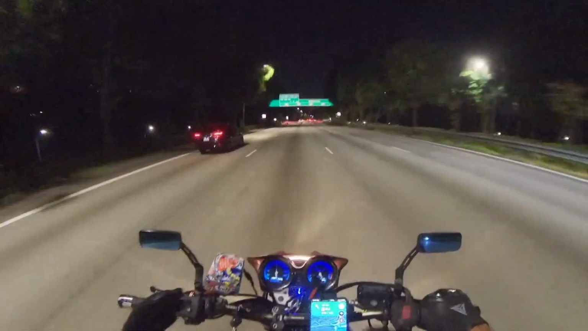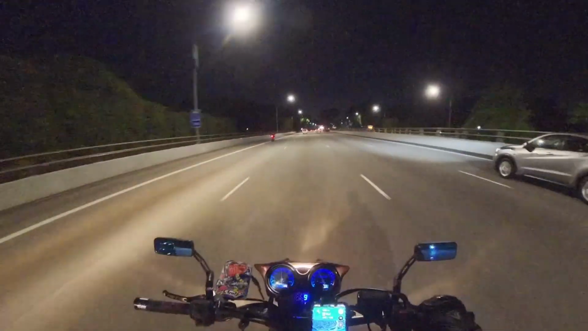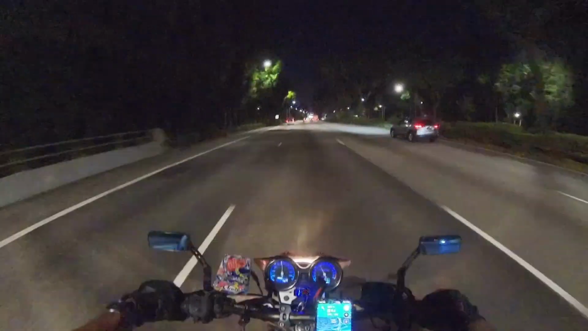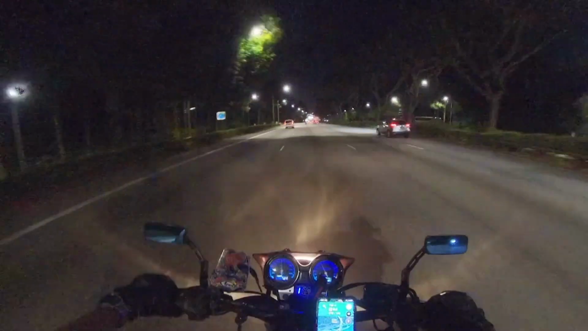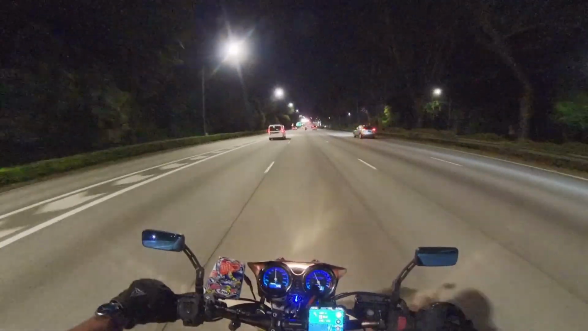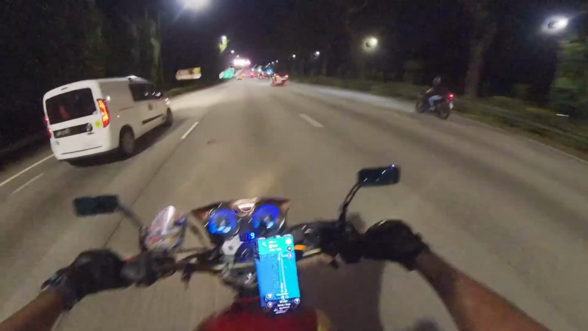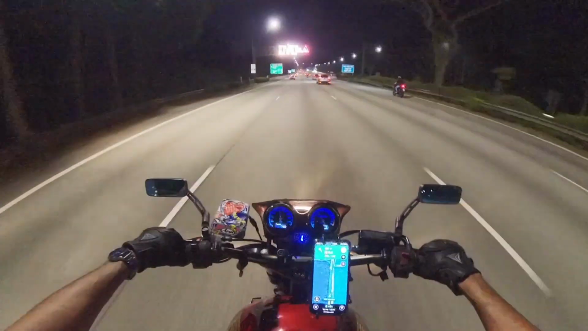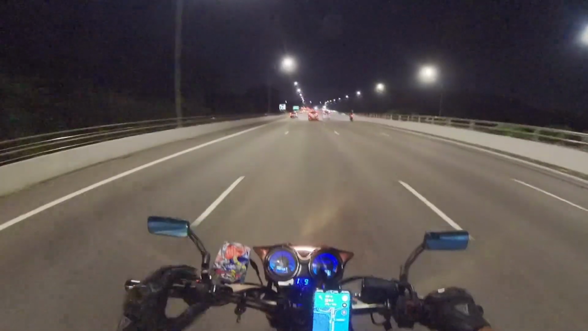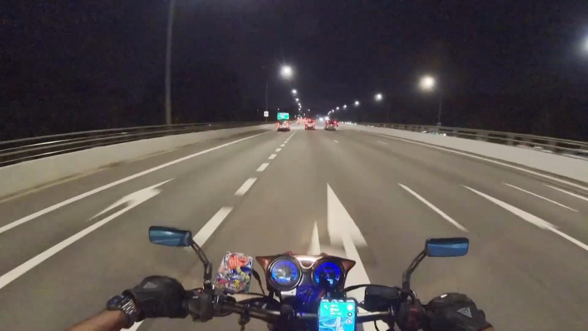And I'm not going to lie, guys, the first time I sat on the bike, I was like, oh my god, this is amazing. The inline 4 is so smooth. It had so much power to give me for a 400cc bike, and I instantly fell in love with it. So I told myself, I'm going to get the CB400 when I get my class 2A license, which I eventually got. So that's the background on how I got my CB400 Super 4.